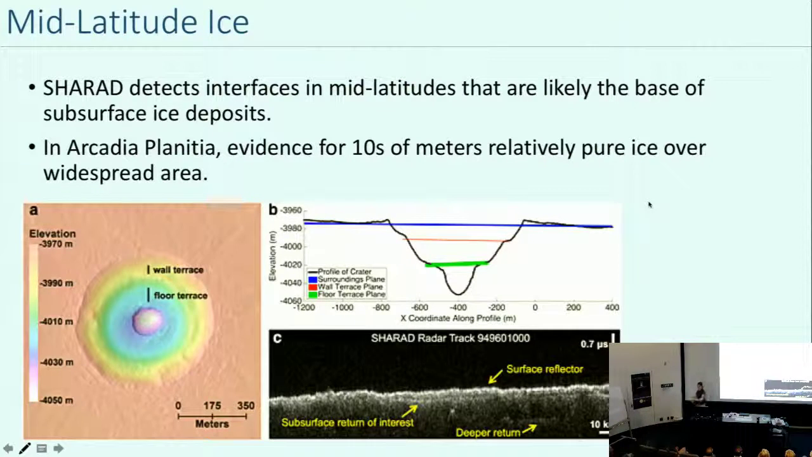SHARAD's also discovered mid-latitude ice, a lot of ice that we didn't know was there. And this ice is perhaps more interesting for the exploration side, because the poles are really hard environments to get to. There's a lot of seasonal deposition of ice. For example, we sent one spacecraft near the poles, and we now have a picture of it under the ice, partially, during the winter. It's been basically crushed by the ice that's deposited every year and then sublimated off.